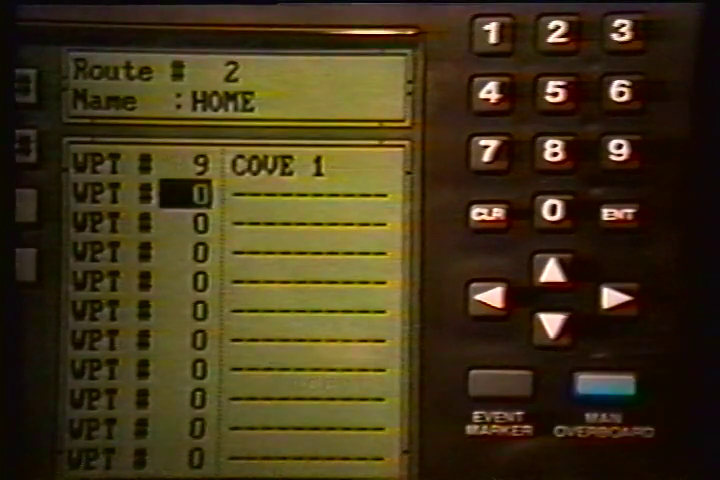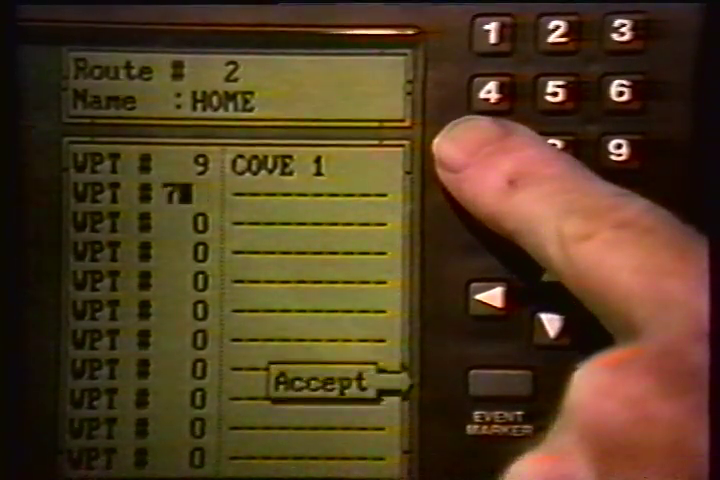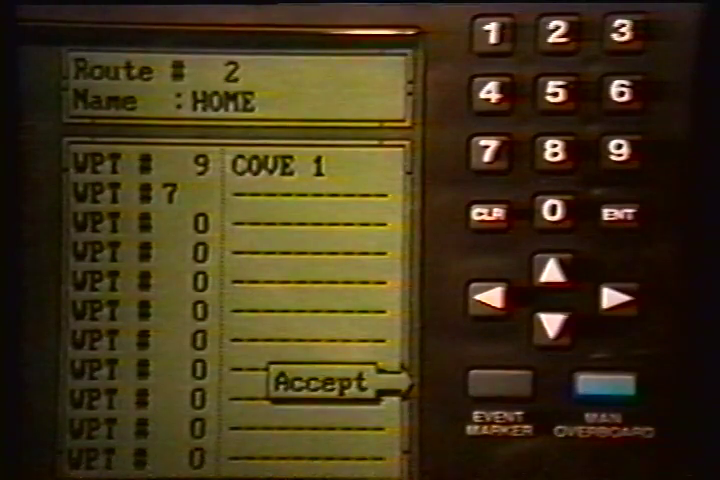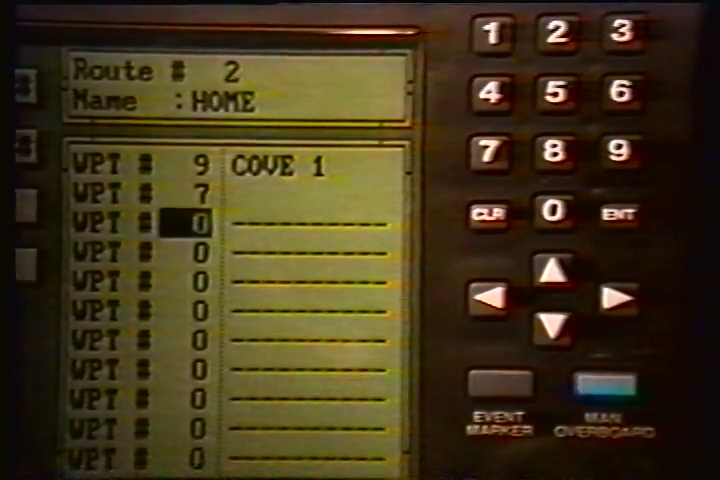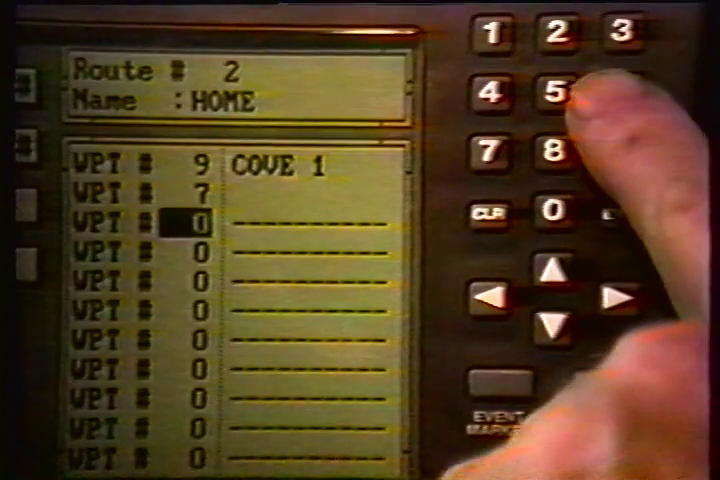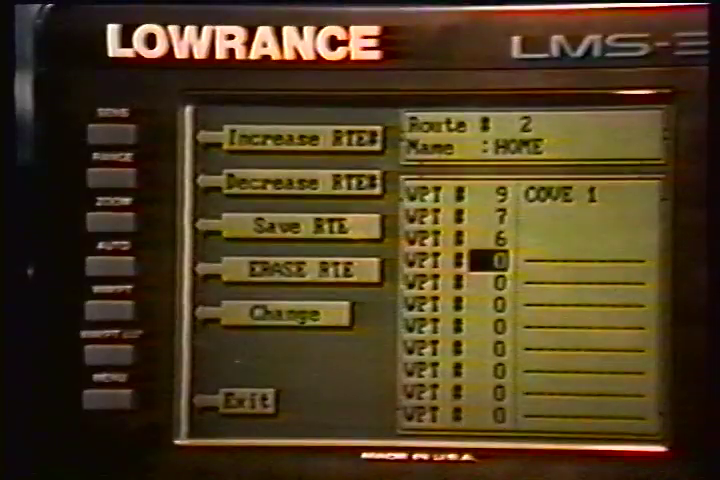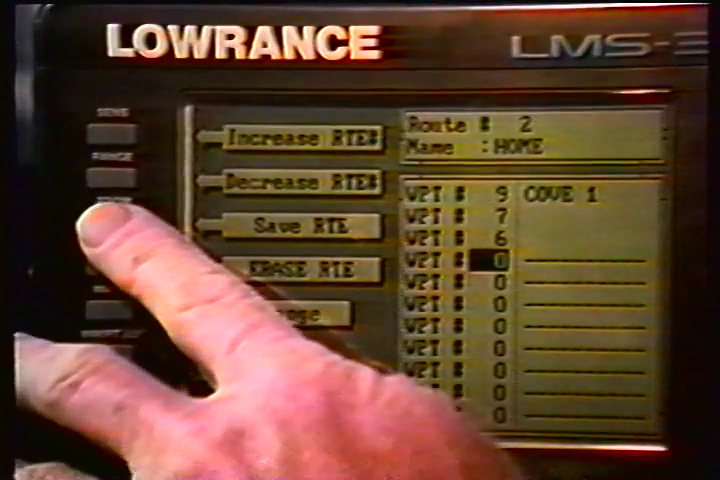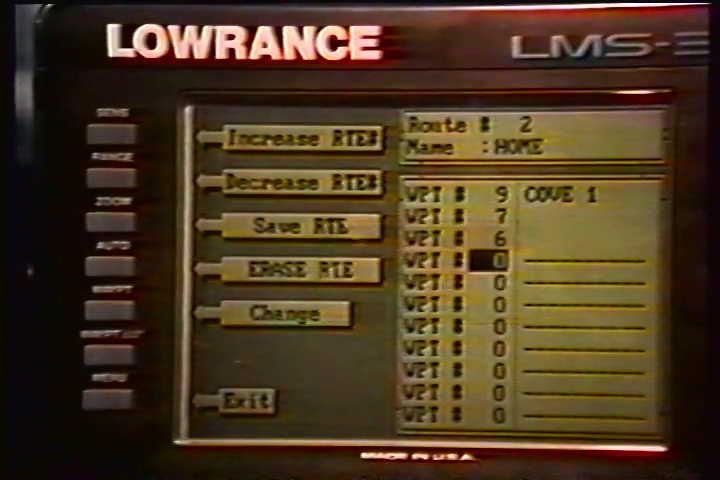The cursor should now be on the second waypoint line. Now enter the waypoint number for the second waypoint in the route. Press the key next to the Accept label. Continue entering waypoints until all of the waypoints have been entered for the route. Then press the key next to the Save Route label. This saves your route in memory. Please note that you must select waypoints in the order they are to be used in the route.